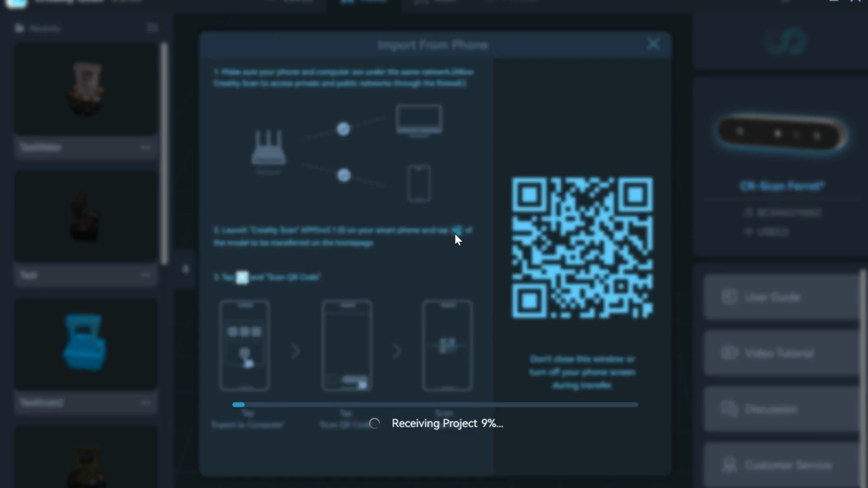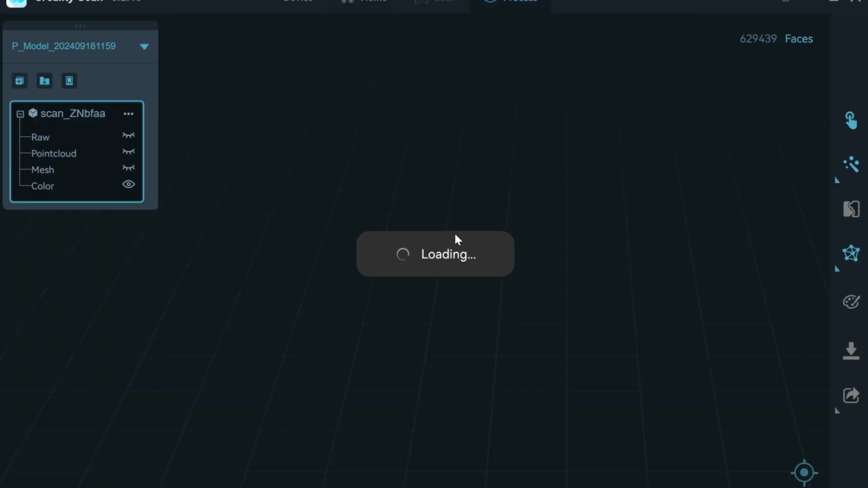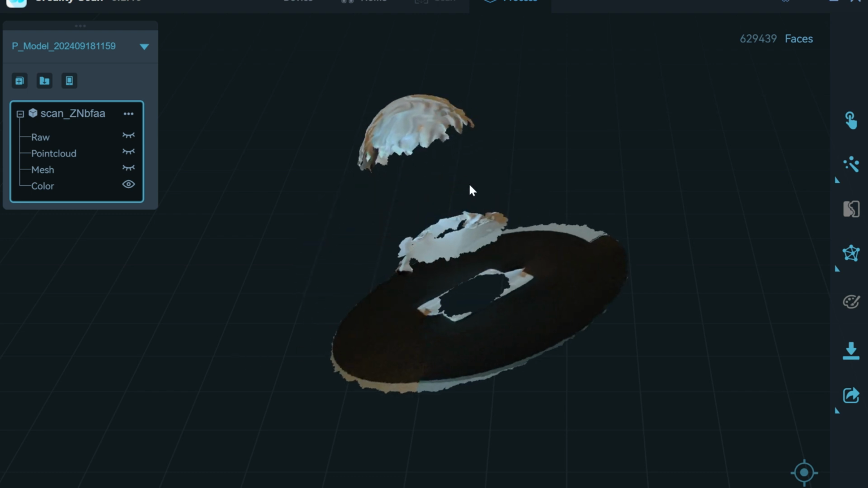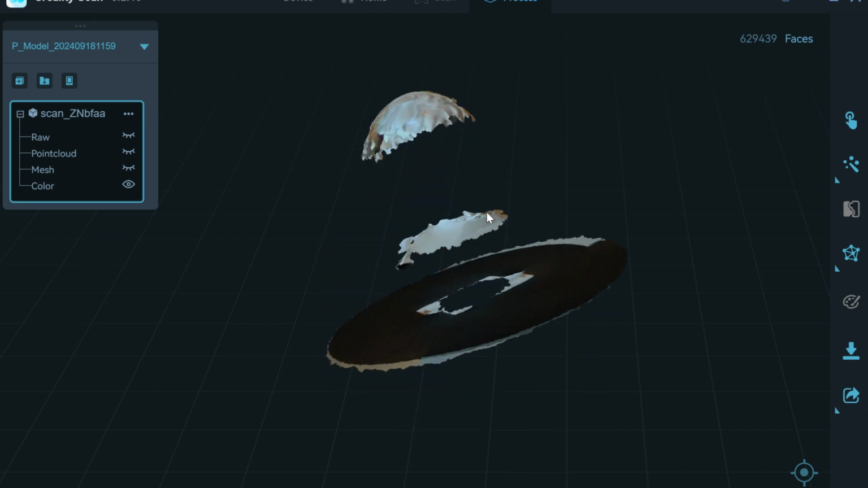So we go ahead and scan that. And it is now sending that over. Your phone has to be on the same network as the computer. I just thought I'd throw that out there. And then here's that awful scan I was messing around with. It was a statue, just recording it from one angle, and it didn't work out very well. But that shows you the process to import from your phone.